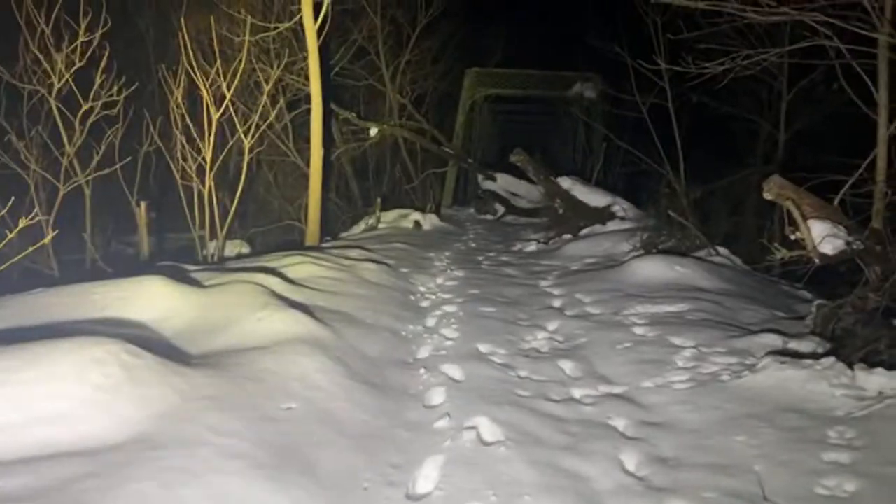I am going to have to go check some of these places out in the daytime down here. Tomorrow, now look, we have all this snow. Yeah, the gas smell has definitely got to go. Have to get out of here. I don't think that can be good, breathing that in.